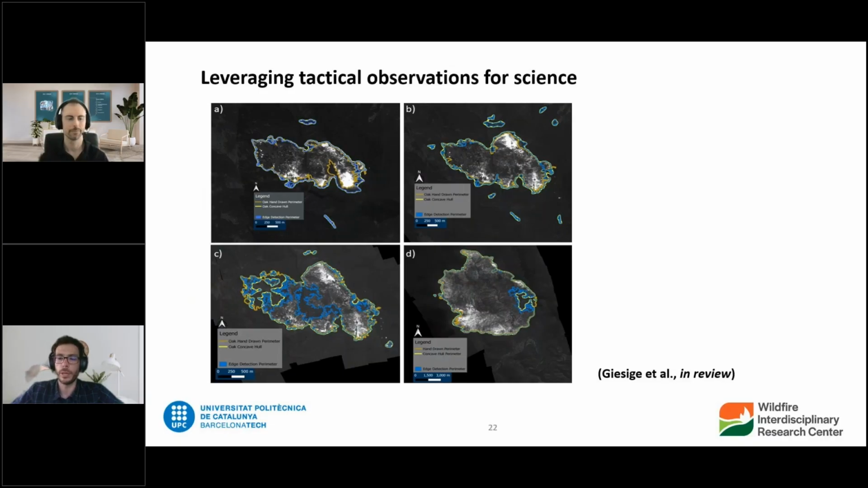So now we are collaborating with a lot of fire management agencies in the US, in Spain, in Australia, in Europe, to gather their data, because there are a lot of fire management agencies like Cal Fire that collect IR imagery as part of their routine tactical surveillance of the fire, because they want to know where the fire is and they track the fire. And to do that, they fly infrared cameras on their aircraft, right?